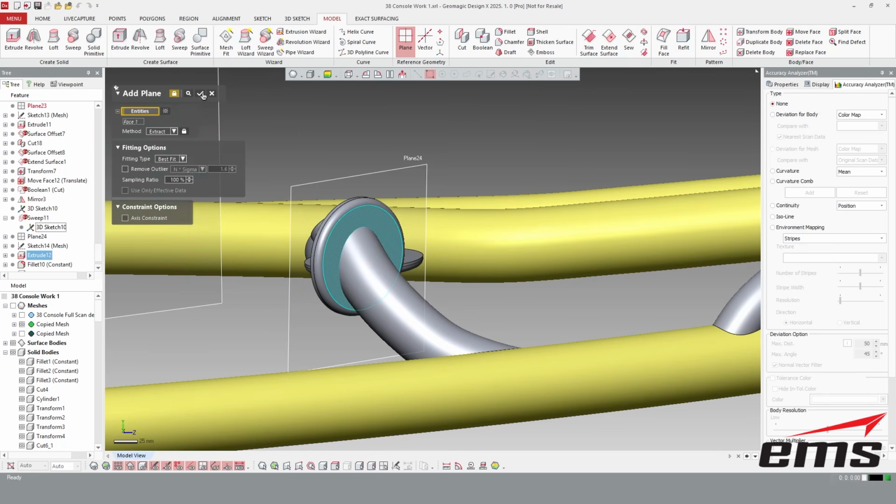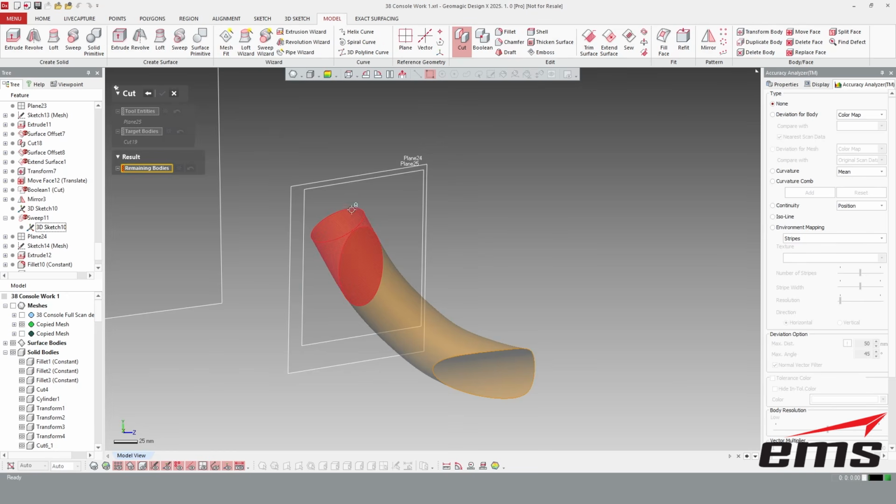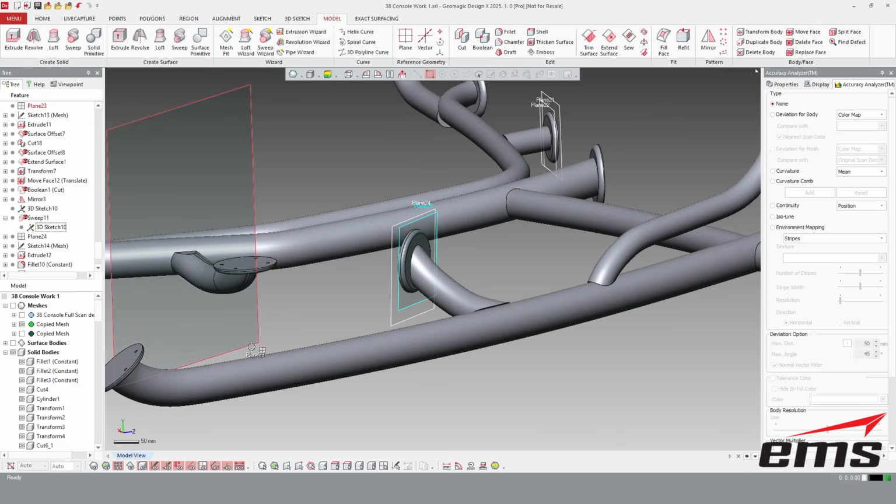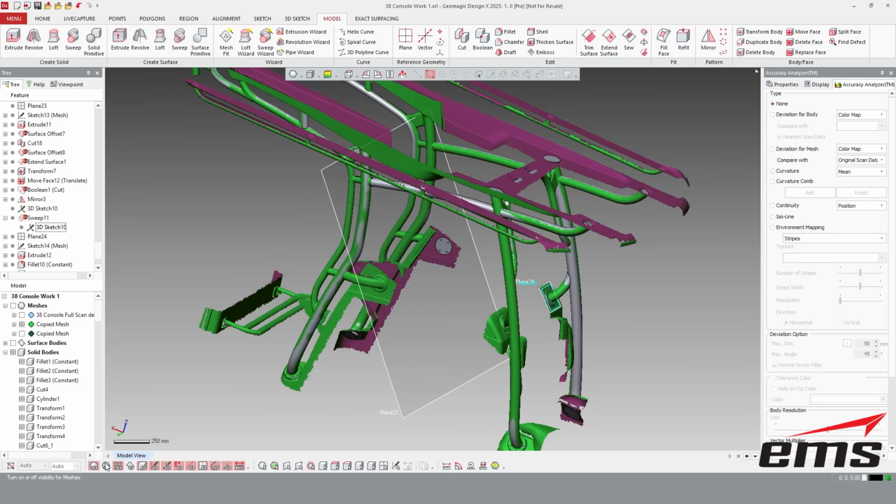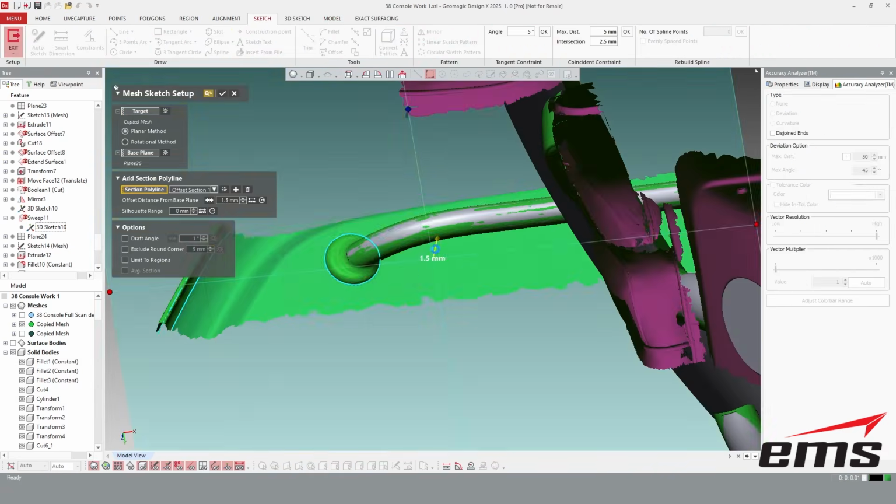And then we'll just grab and create this plane here, do this cut here, keep that side there, okay? So just thought I would show that because, like we've shown before, you don't always have to follow the scan data perfectly. Okay, we'll speed it up again here.